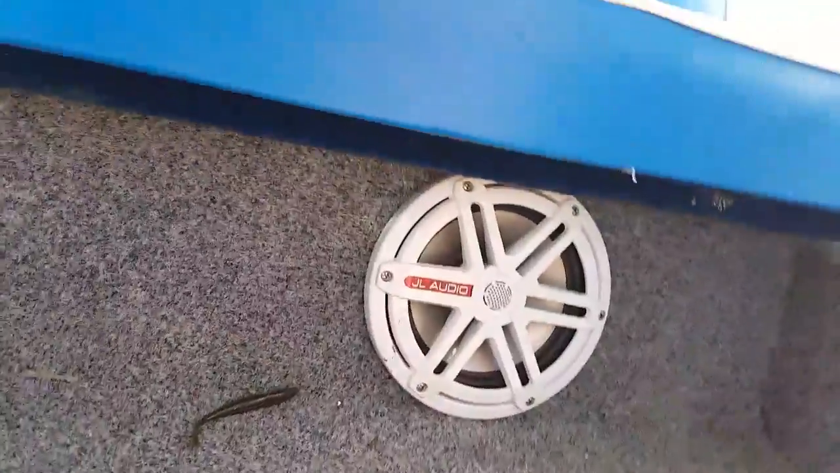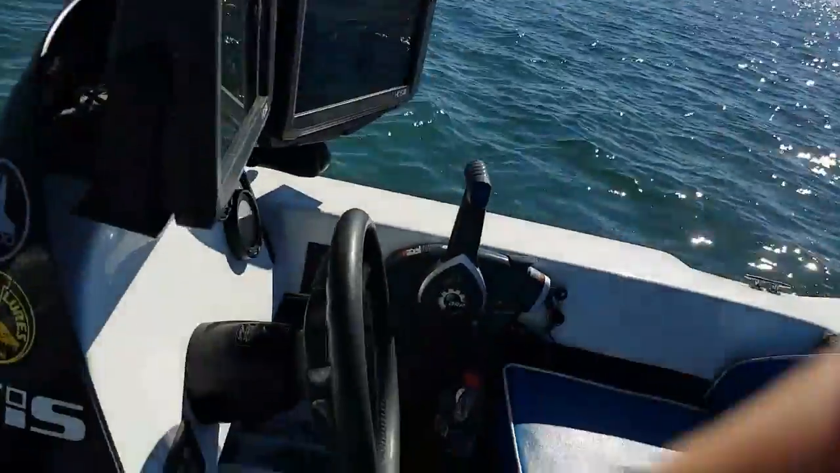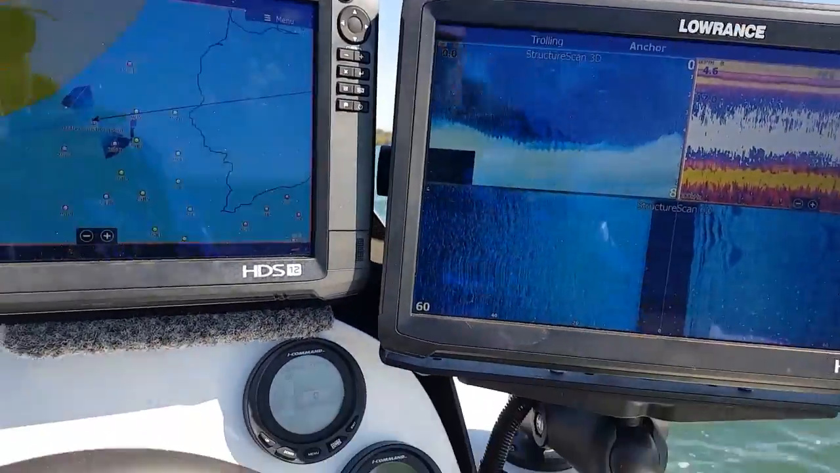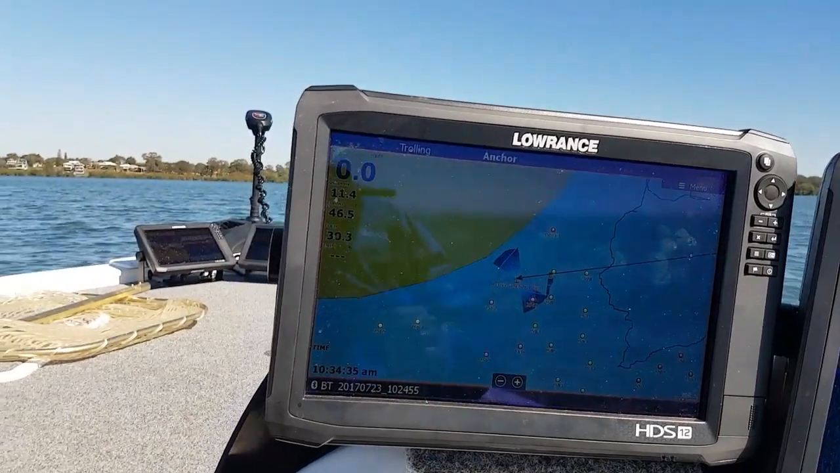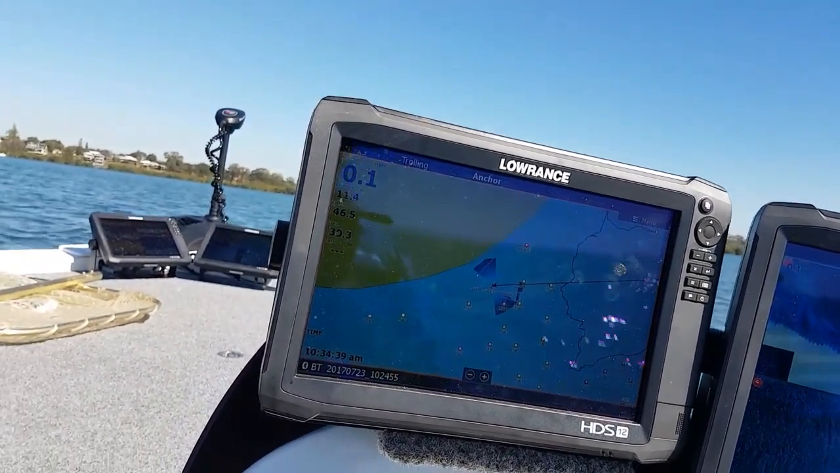With the sonic hub I've added in some JL audio speakers down here. These speakers are 7.7 inch speakers, which I replaced my old 6.5 inch Lowrance speakers with, so a lot better sound. Good for when you've got the tunes belting out.